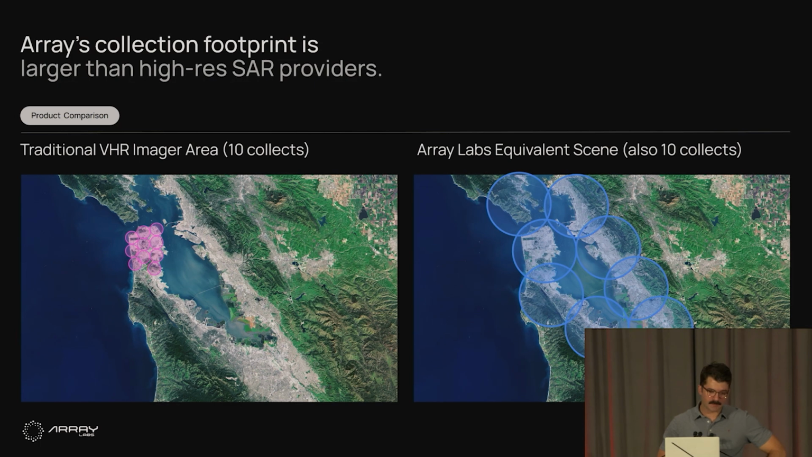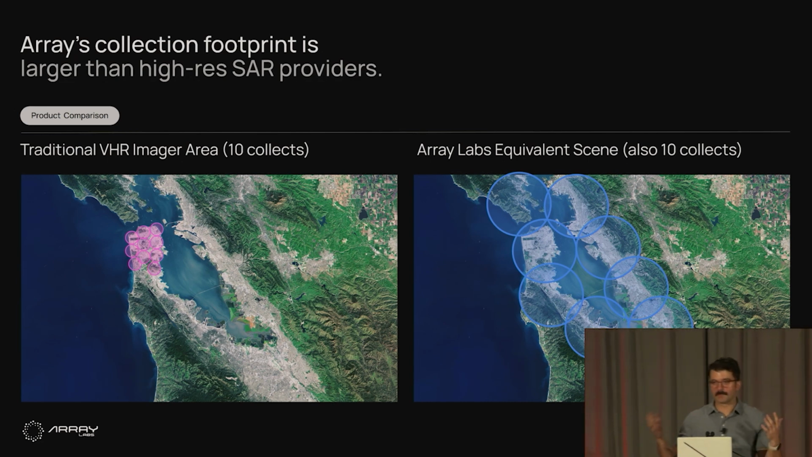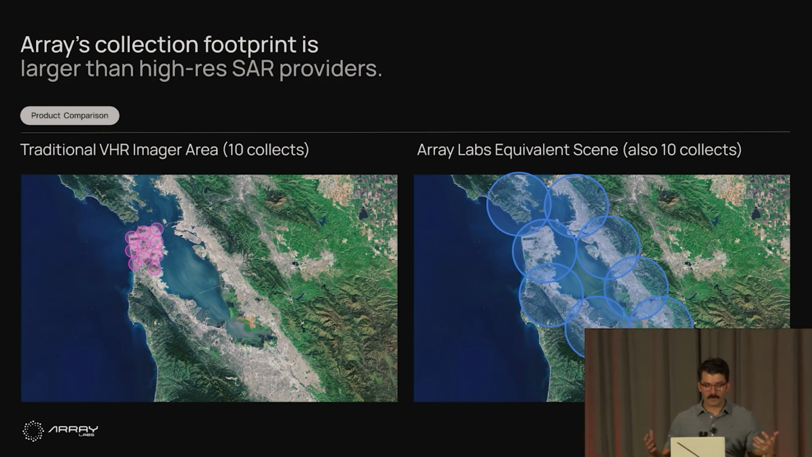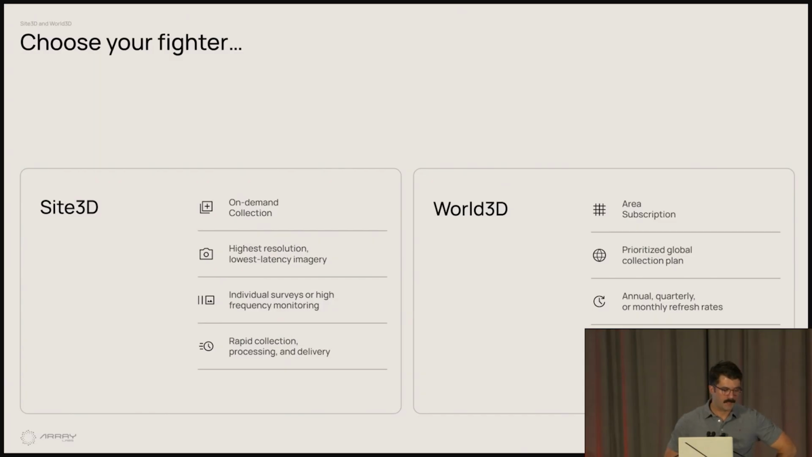This gets into some of the advantages that I alluded to earlier. Because when you think about it, what our imaging clusters effectively are is this massive distributed aperture. So we're able to realize significant benefits in the collection capacity of the system. This summarizes the difference between Site3D and World3D.